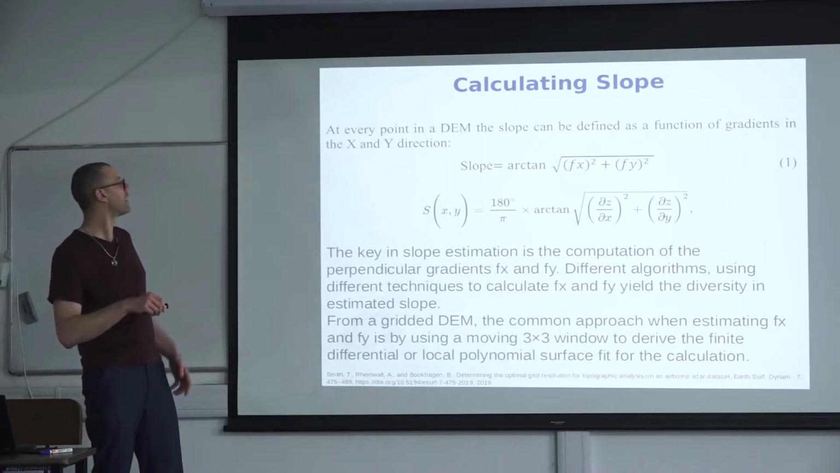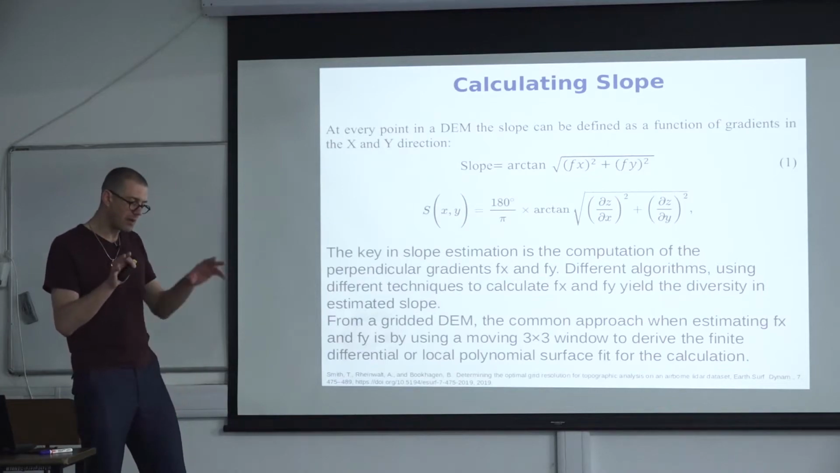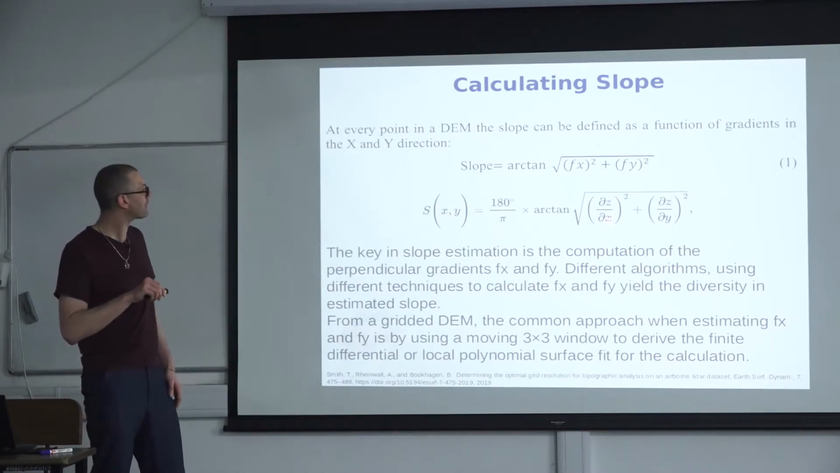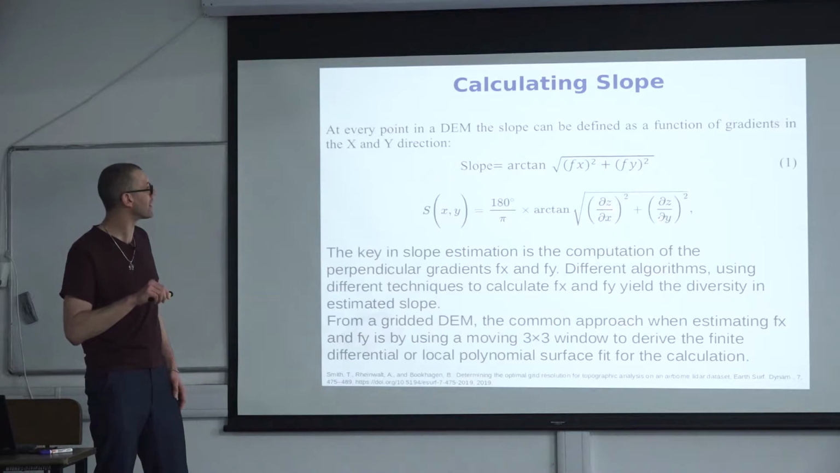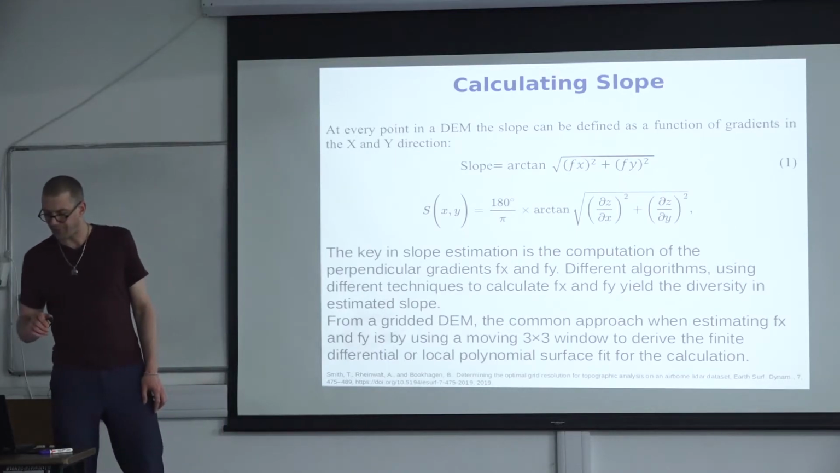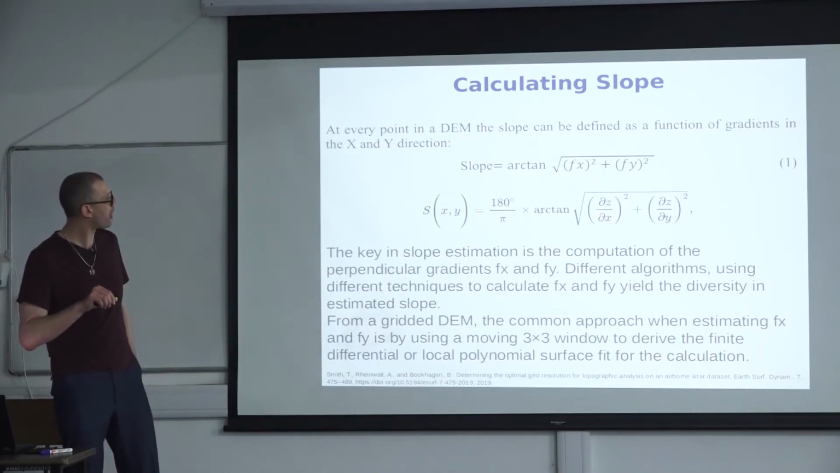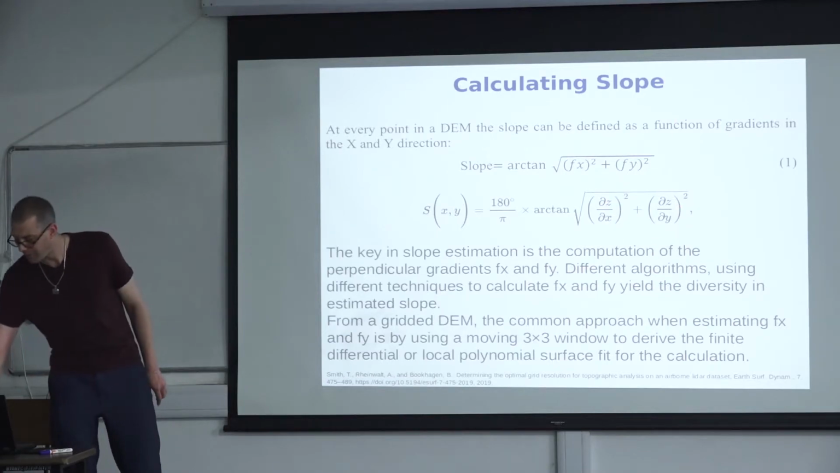So most of the emphasis and most of the research that is being done in estimating a more precise slope is how do we best generate those gradients. So either fx, fy, or dz dx, dz dy, right? This is essentially the way you would address the problem. So how can you best determine those slopes? And there are many ways of doing that, and different software programs have implemented different ways of calculating slope.